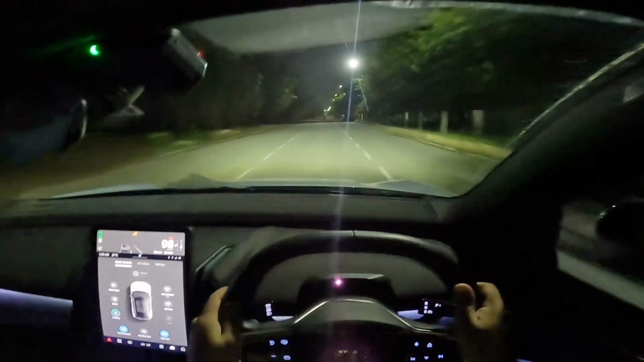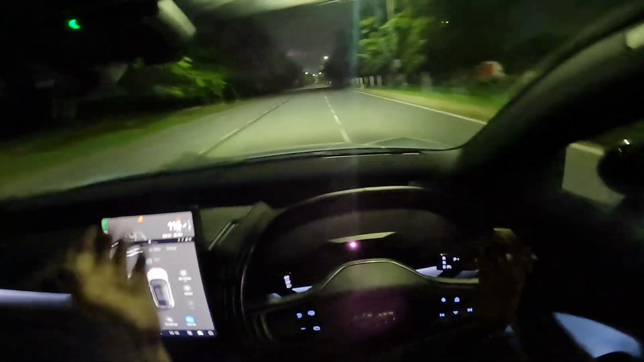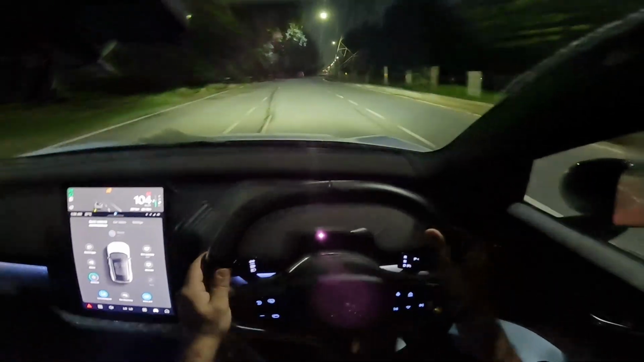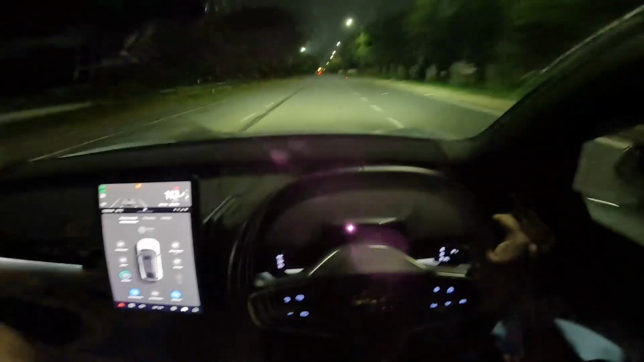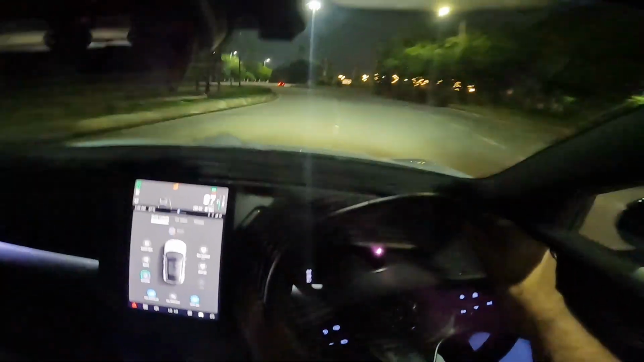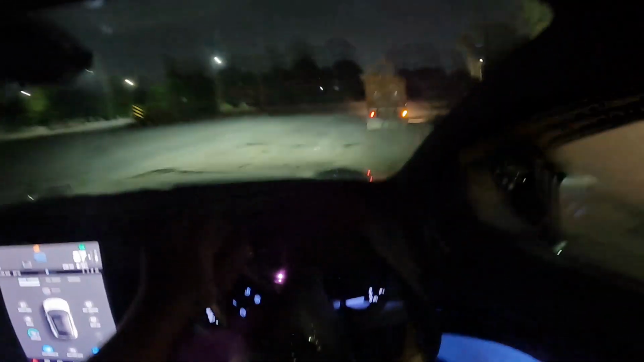Okay, this will take 3 to 4 more minutes because during the daytime I would never get this less traffic, almost zero traffic on that stretch. That was my exit speed essentially. I was not taking the corner at 100.